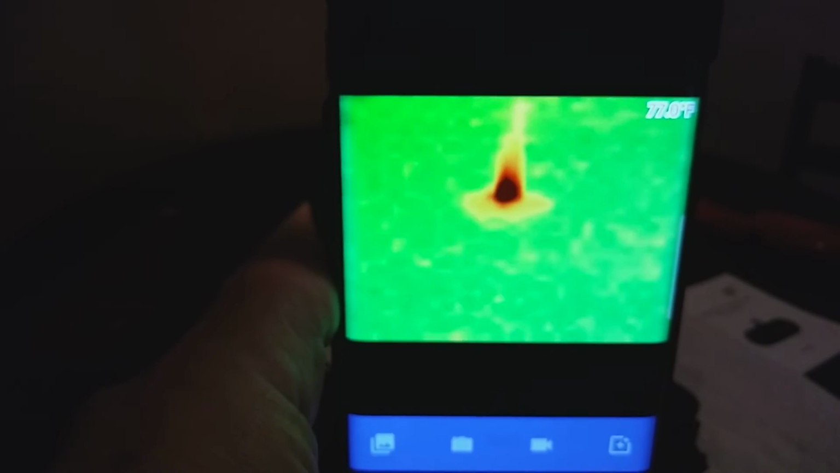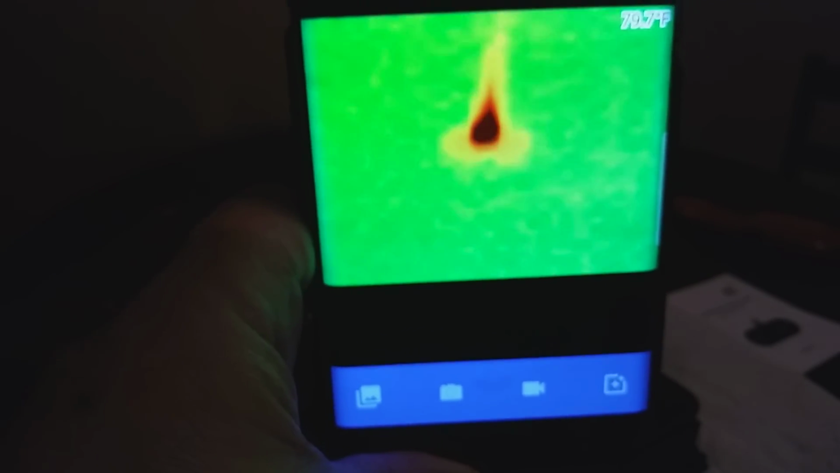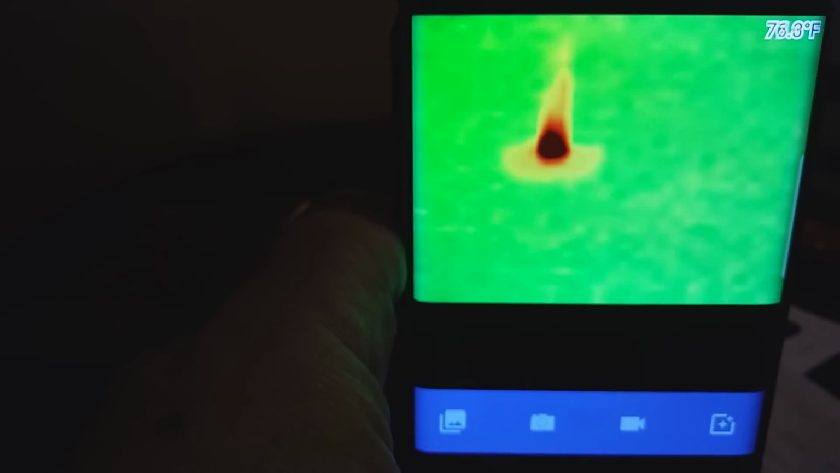A couple things other than that. I mean, the detection levels, if you're doing close-up work like how we're doing right now, it works pretty good. It's not the best resolution, but it does the job. You have to get kind of close to it.